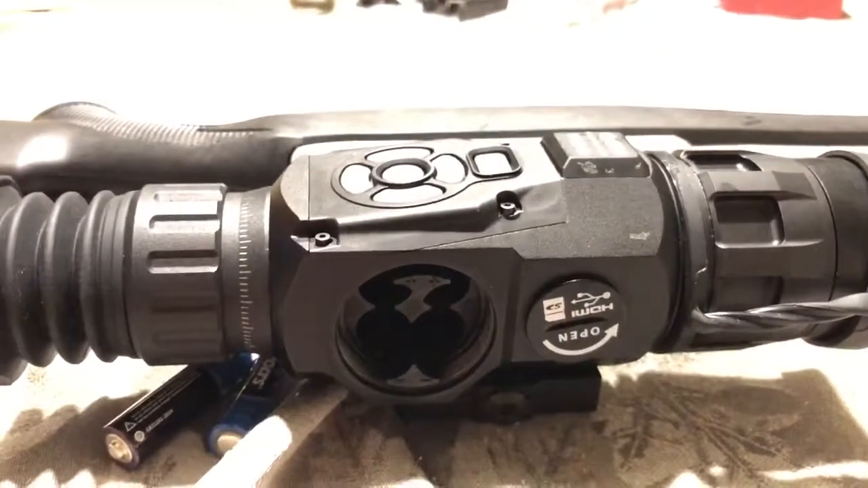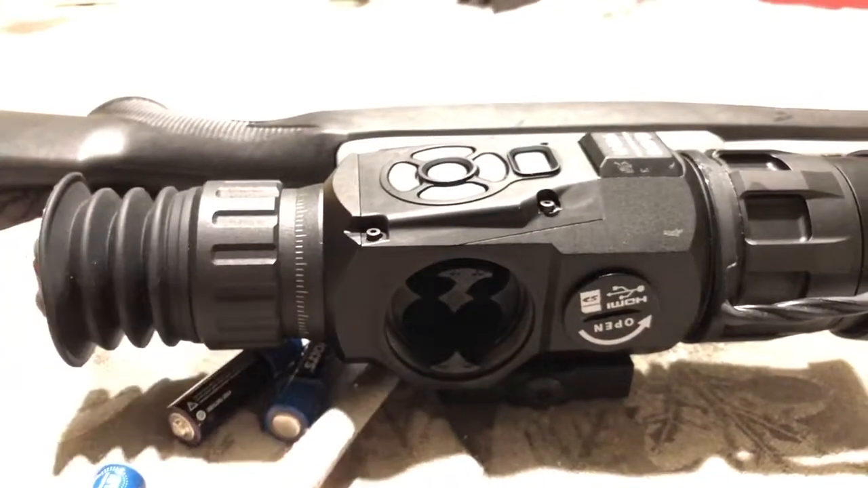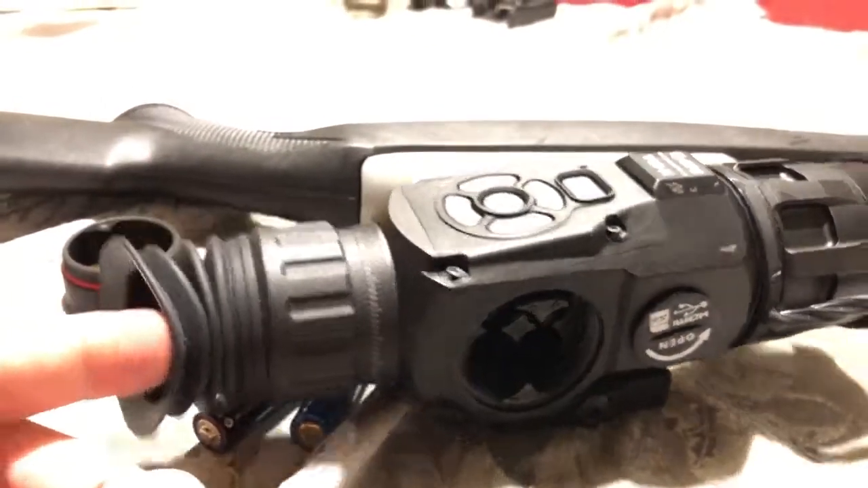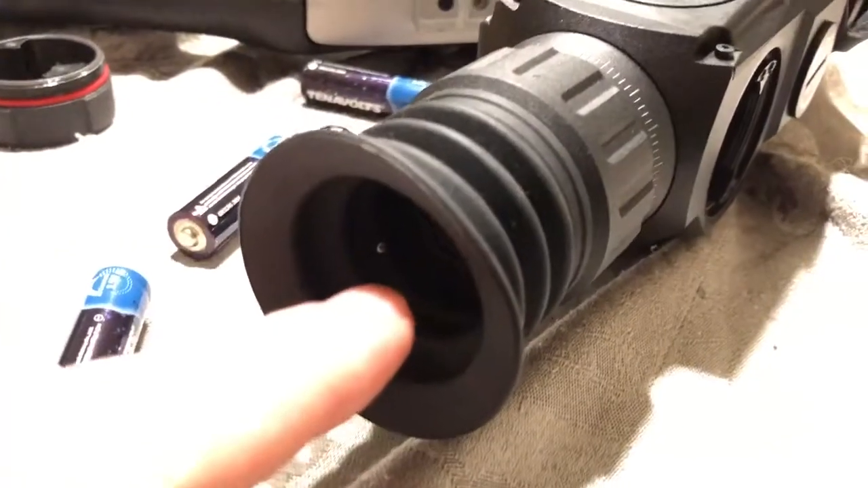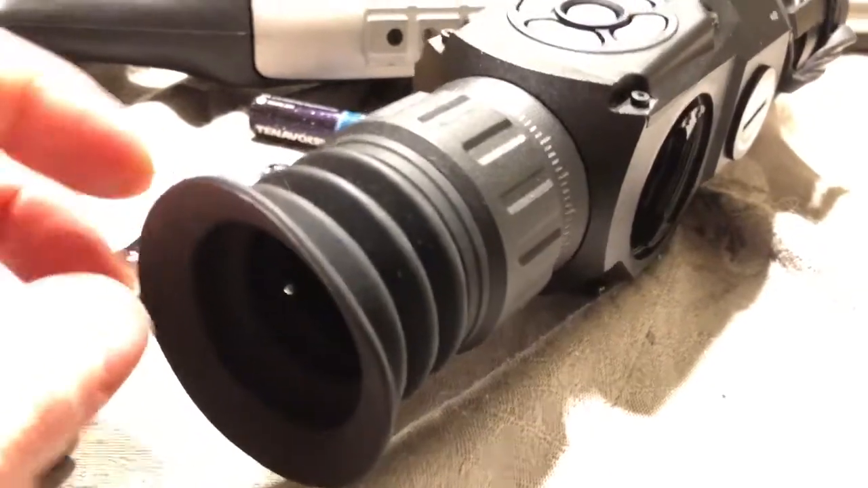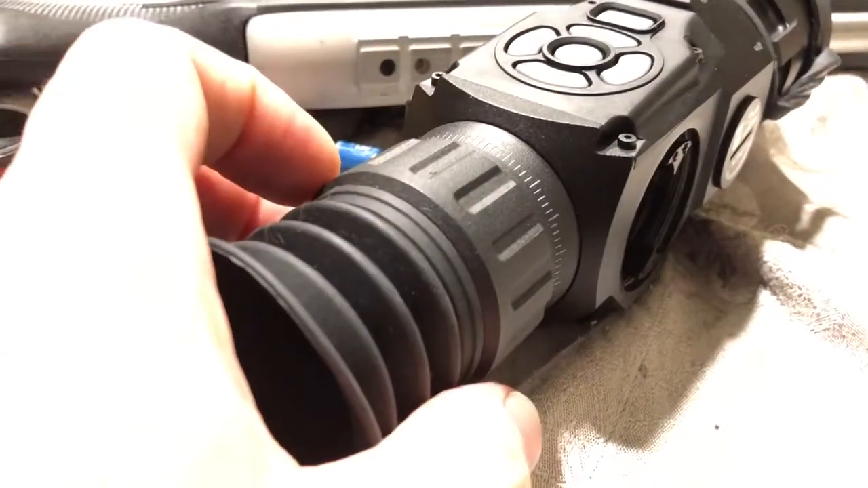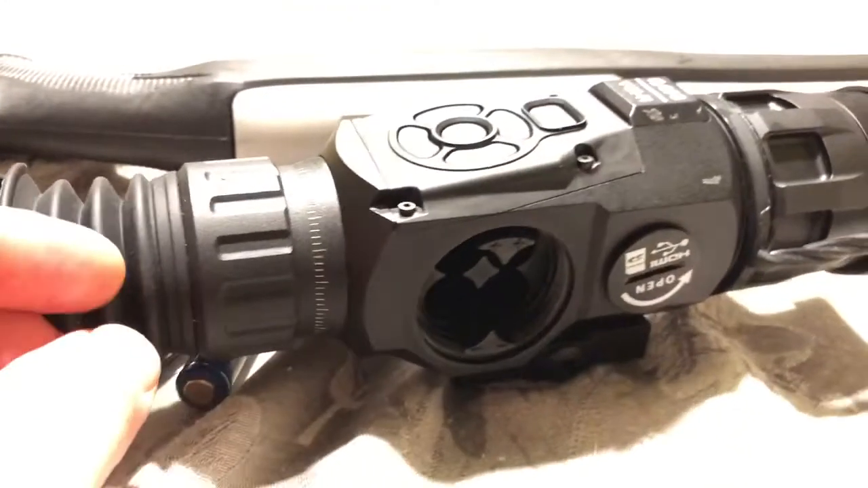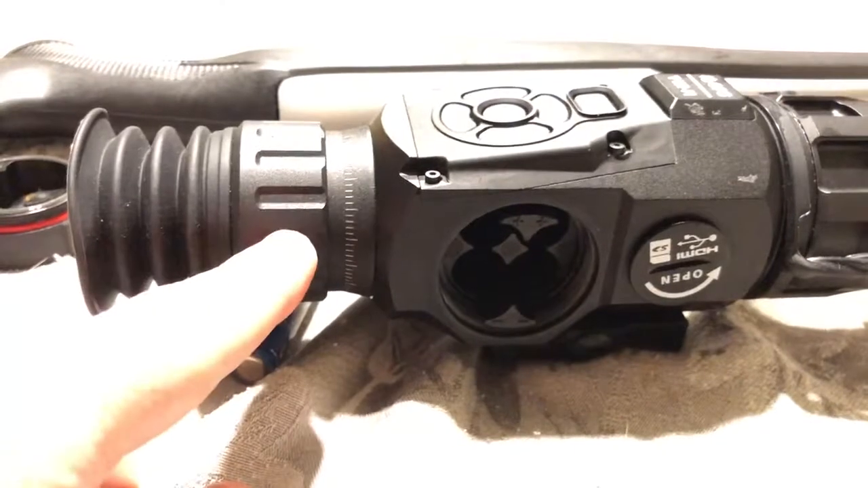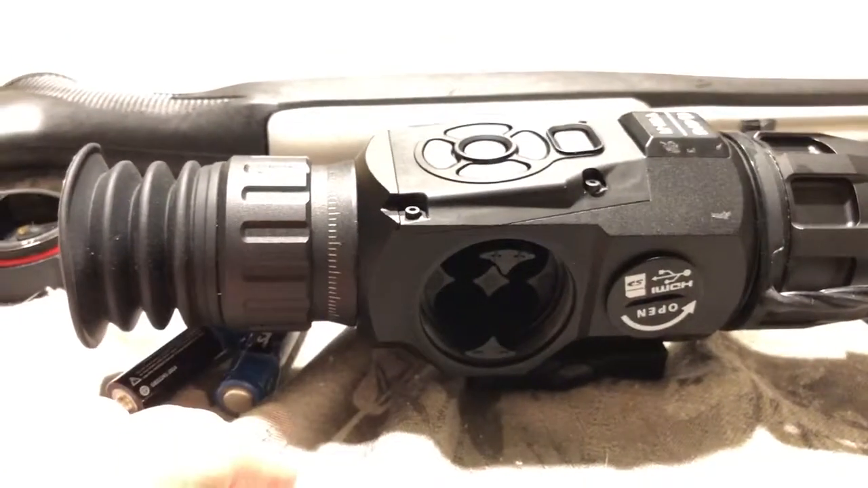So far the unit's worked really, really nice. The one thing I guess as a feedback or maybe a slight complaint is that when you're looking through the unit at the screen, and I've confirmed this with 12-year-old eyes and 14-year-old eyes, when you look around the edge, you do get a little bit of a defocus because of the shape of the lens that's inside of here. I wish they'd use a slightly larger lens, or maybe for a redesign.